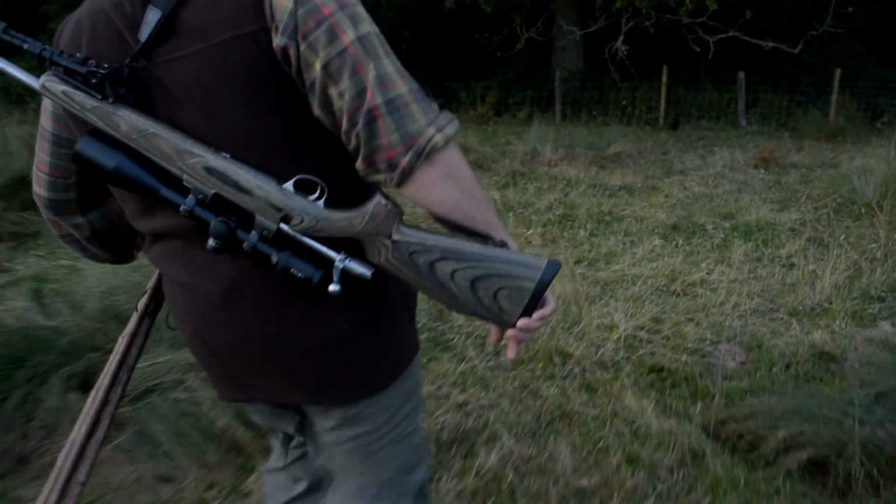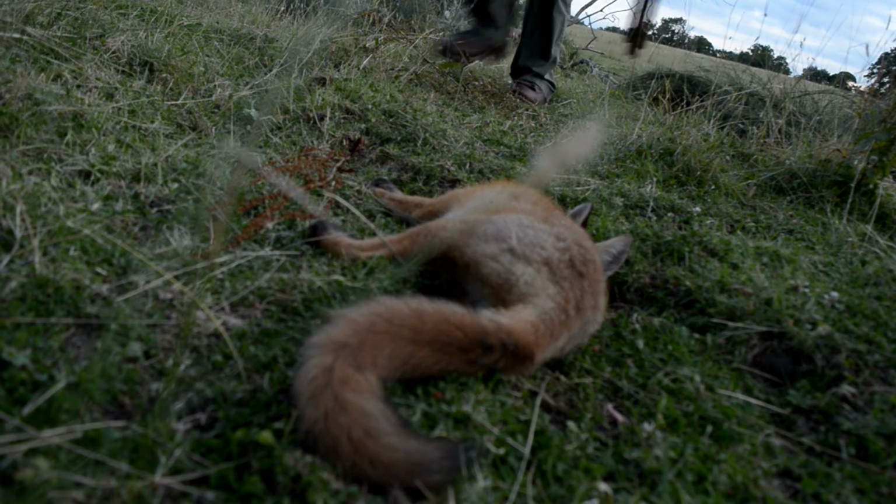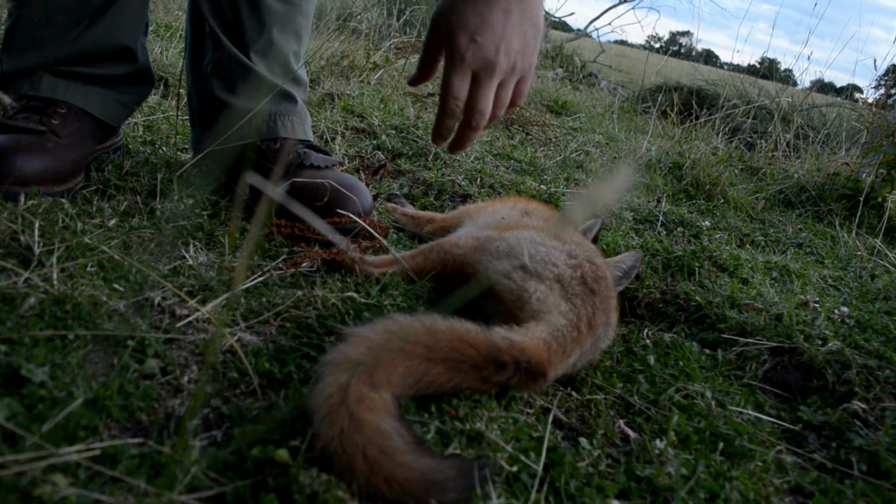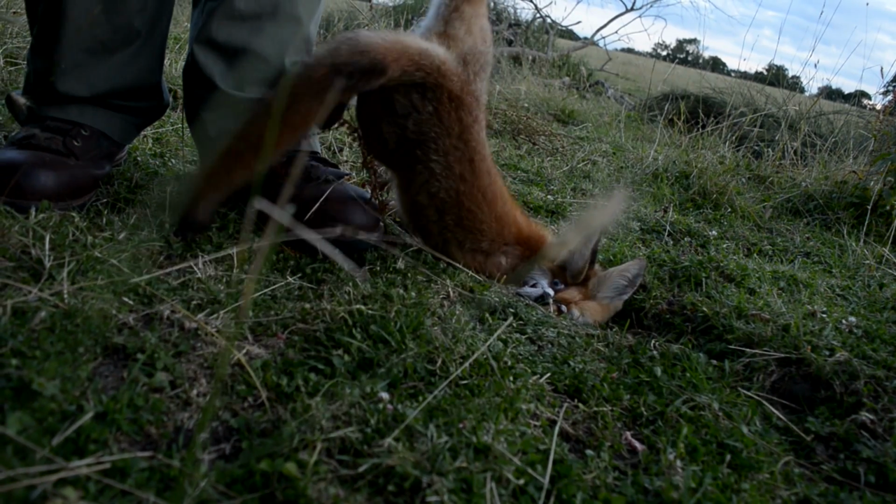That aside, we have managed to start the account with our first fox this evening, and hopefully we can go and get a few more after dark. This fox even tested Roy's patience, and he is never quick to give up if his foxy radar is tingling. Well, that was a little dog fox that came in.